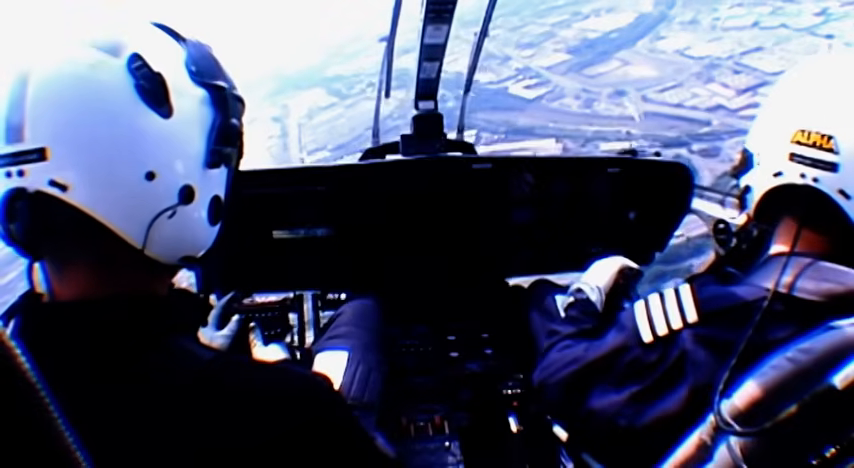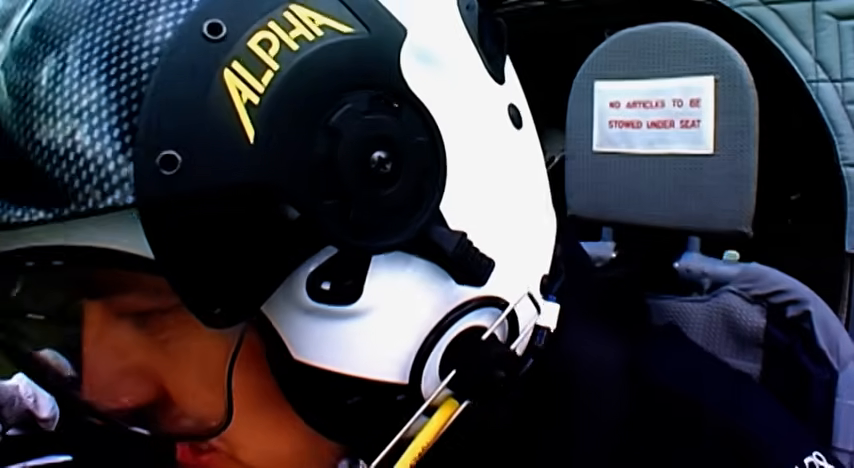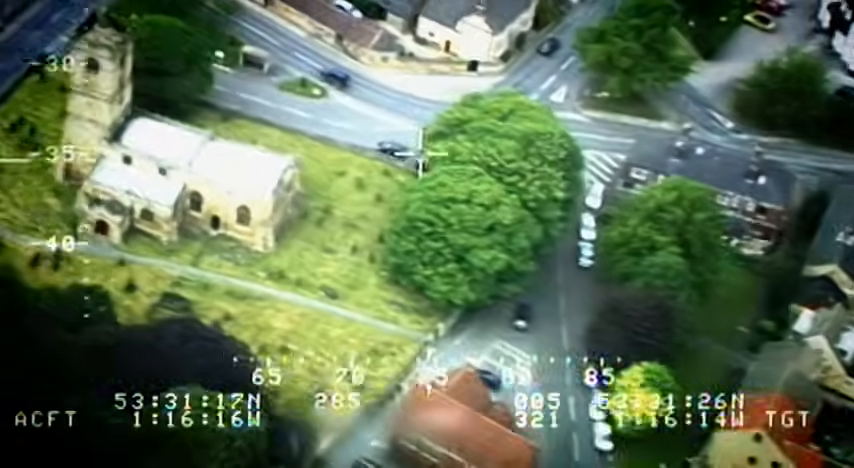South Yorkshire's police helicopter costs more than £4 million. It has a top speed of over 150 miles an hour and a crew of 3, a civilian pilot and 2 police observers. Front observer's primary role is to use the camera systems on the aircraft to gain evidence. So it's basically a camera operator.